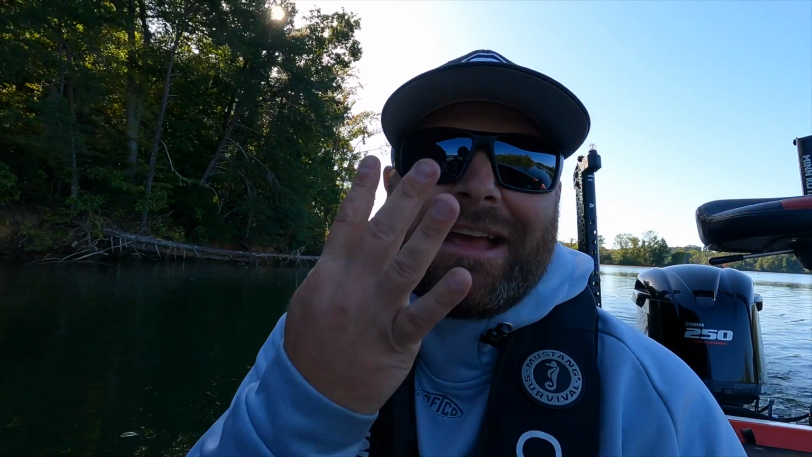All right, guys, now we have 4 boats out here on, it's not even a long strip, it's only probably a couple hundred yards, but I don't want to get in their way and keep running back and forth. You know, when we first started this video, I was the only boat here. But we got some boats in the way, but hopefully that gives you an idea of what to look for.